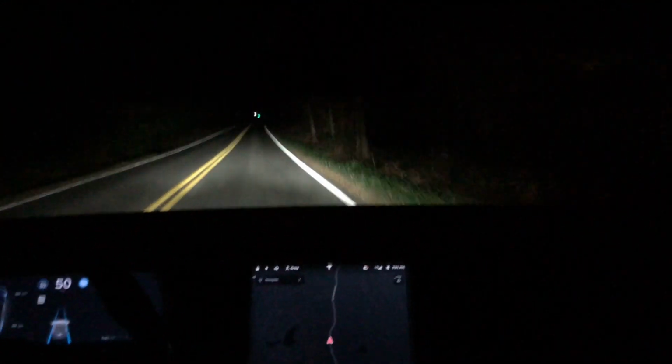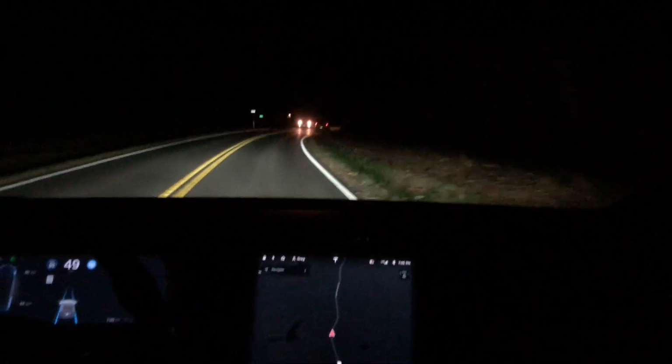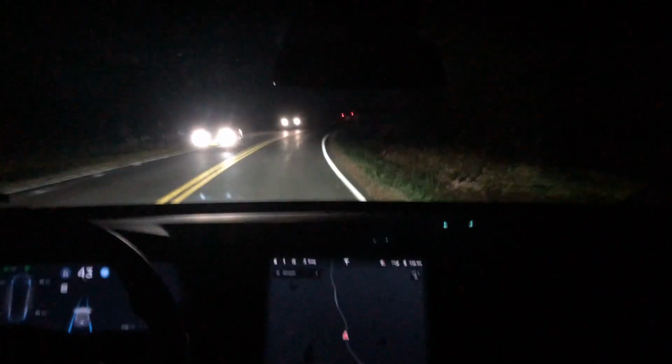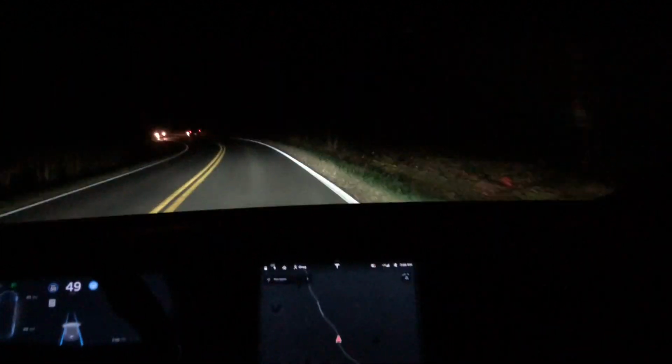Unfortunately, right here my camera failed, so I had to stop and go back a little bit and start from that section again. Coming up is a relatively gentle right turn. However, it always slows down pretty aggressively here. I've seen it happen probably 3 or 4 times. I assume it thinks the corner is sharper than it really is.